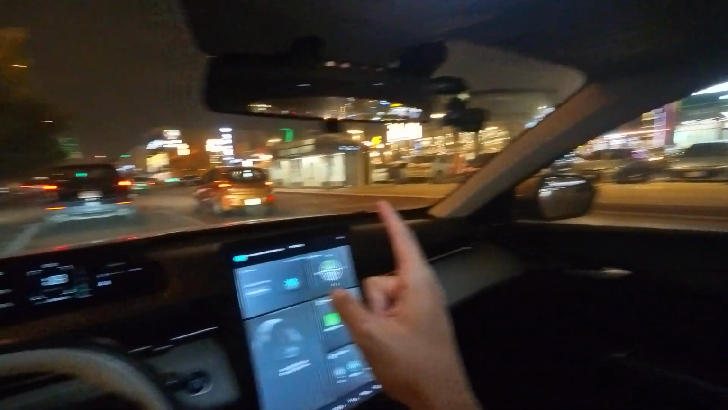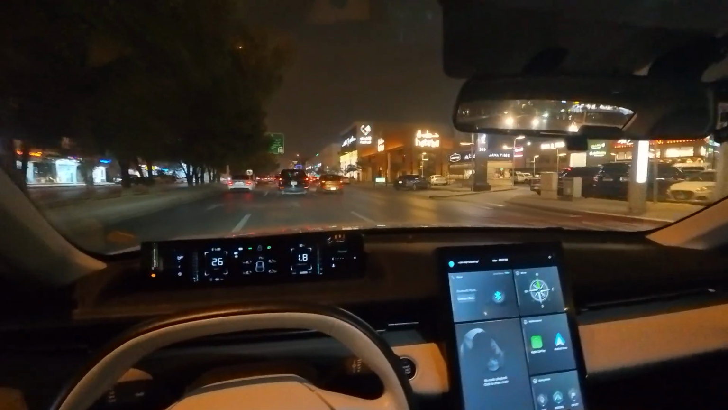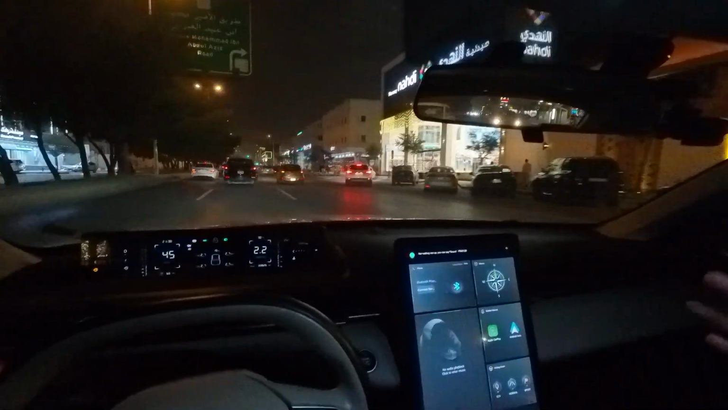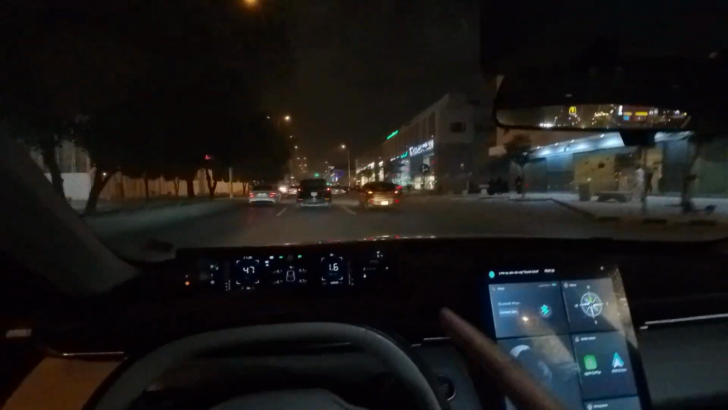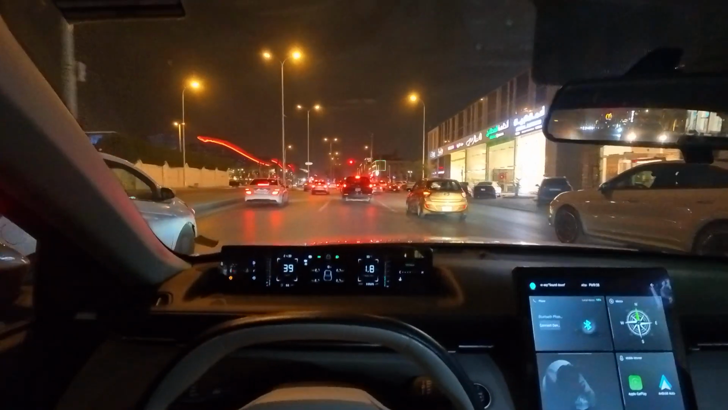There's an Al-Baik over there. Almost 2 years ago, the Hataba over here wasn't, well, this wasn't built here. This is like a new building. Over there we have the Panorama Mall, and when I came to Saudi, I just lived on this street.